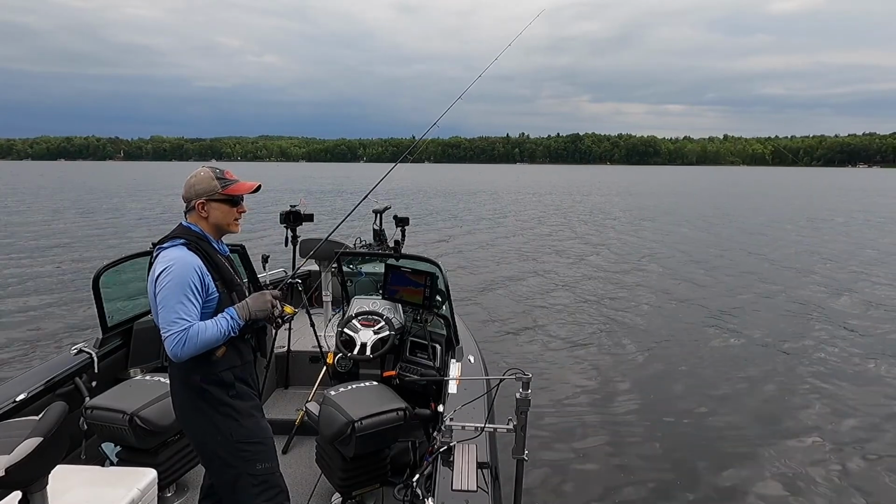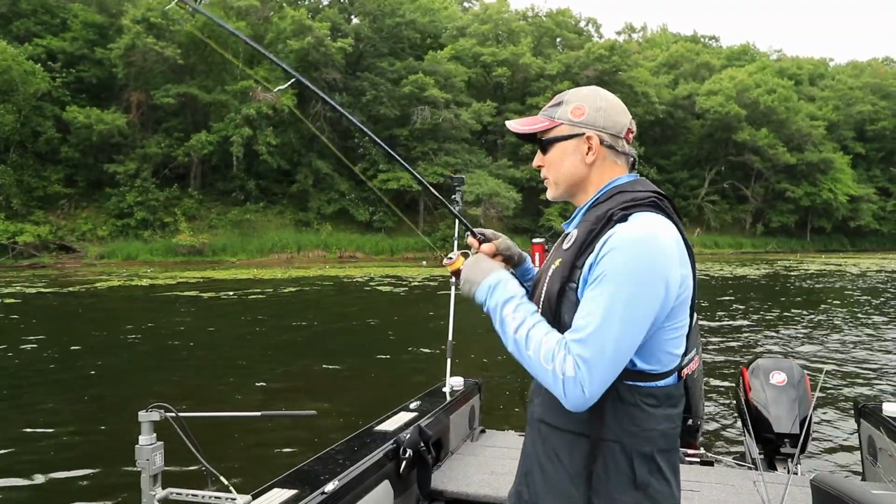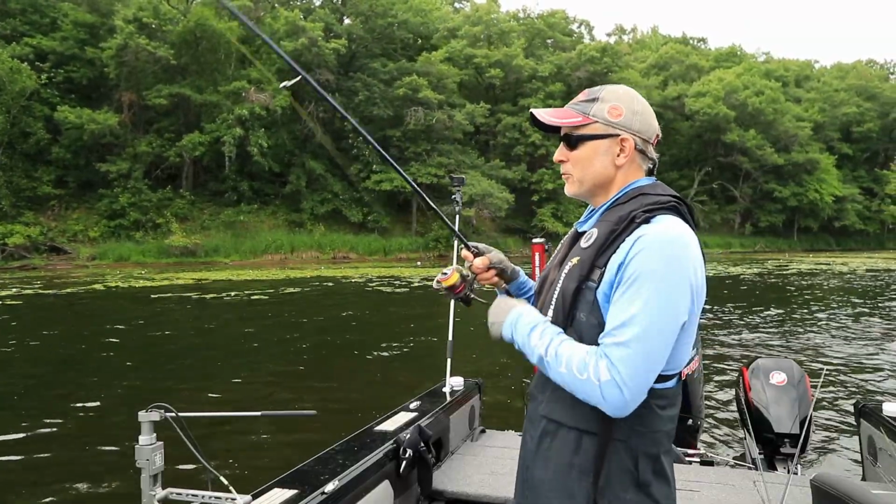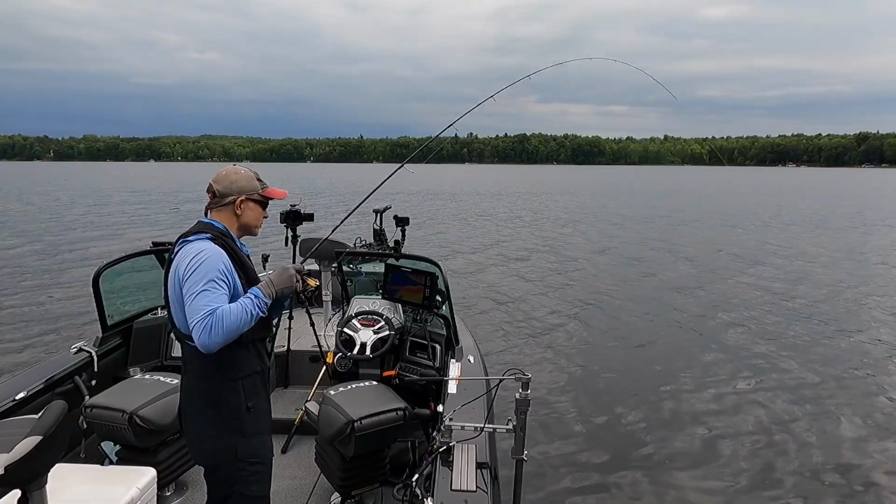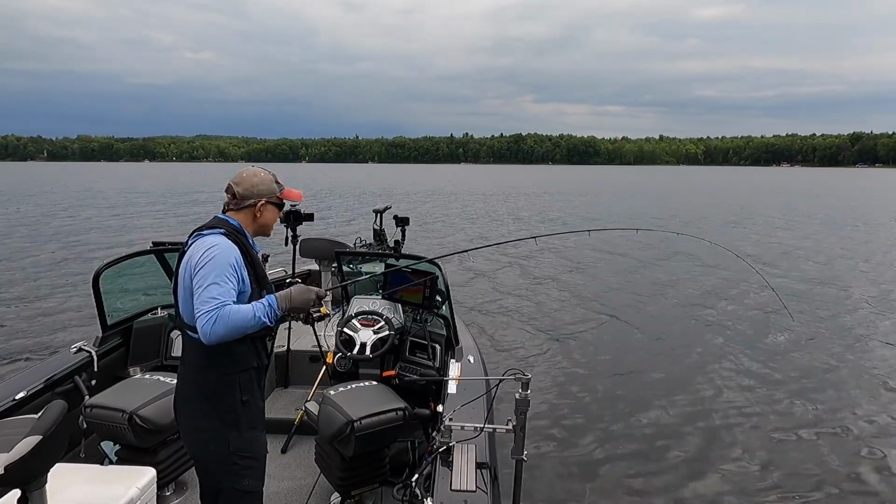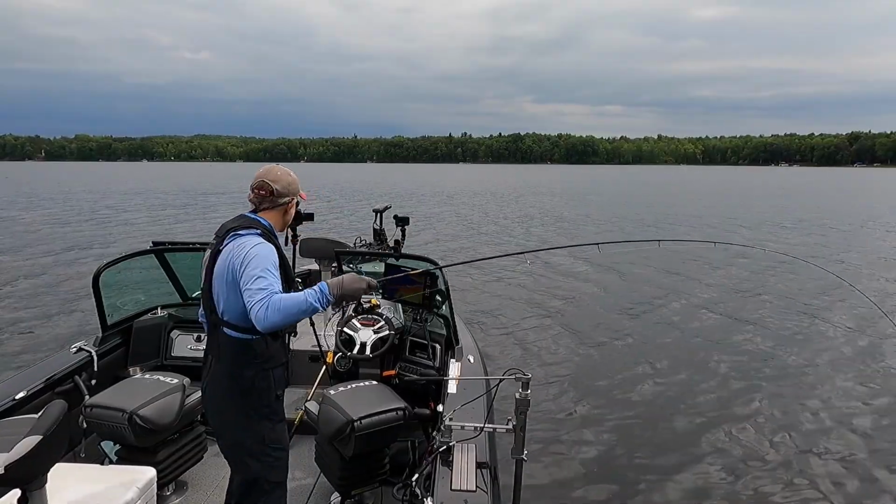We can fish the Ned Rig in shallow water or deep. We can fish it around, there's a good one. We can fish it around weeds or wood or rocks or docks or really any sort of cover for that matter. We'll get a nice walleye.